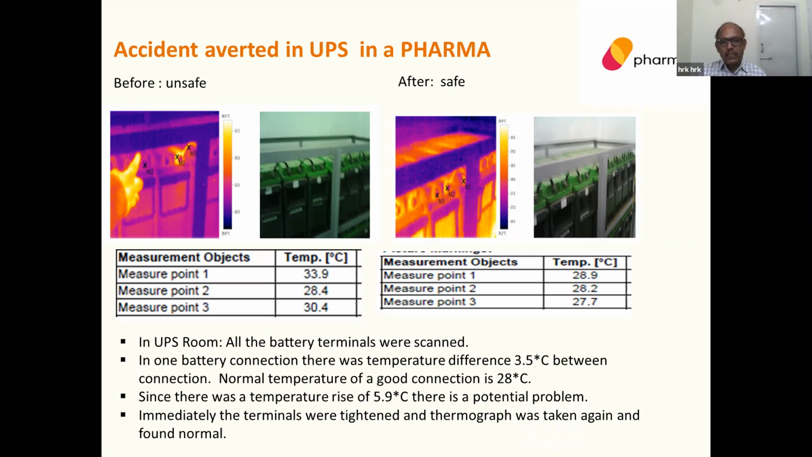We immediately took corrective action and tightened the terminals. On the left side you see the terminal difference from 30 to 33.9, more than a 3 degree rise. After the corrective action of tightening the terminals and redoing the thermography, we found almost only a 1 or 2 degree difference. This is what we can find, because if this goes unchecked, it can result in sparking and lead to a failure.